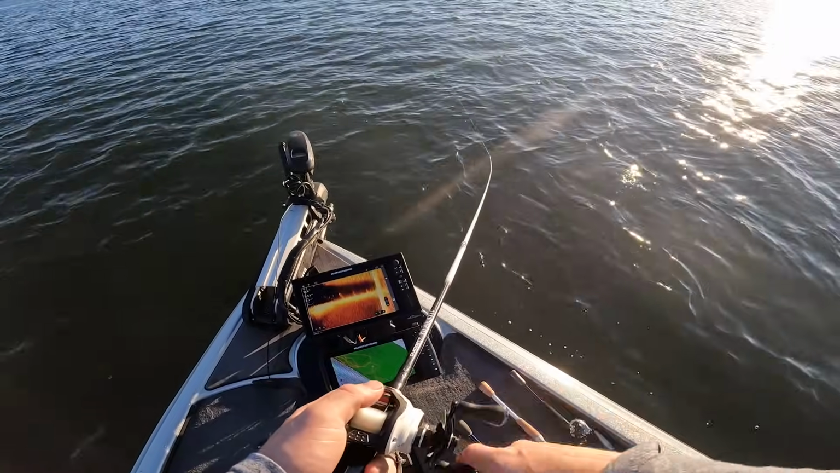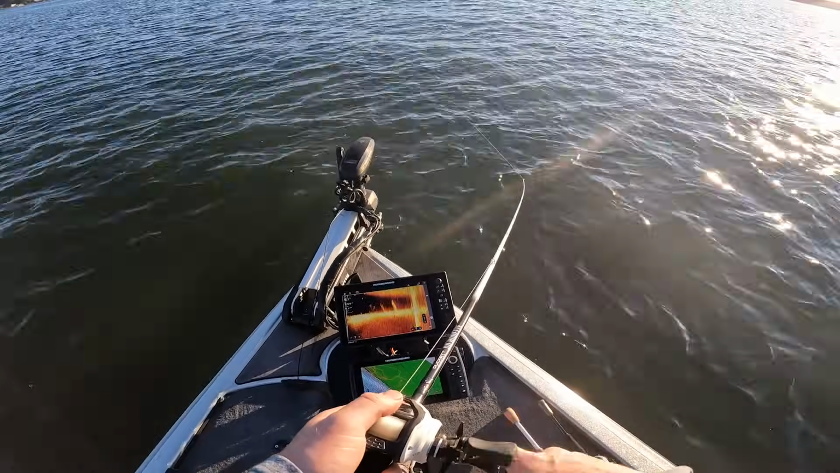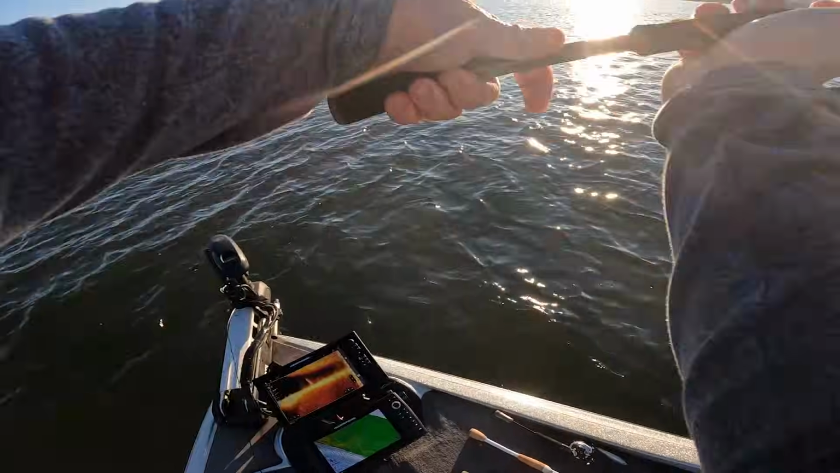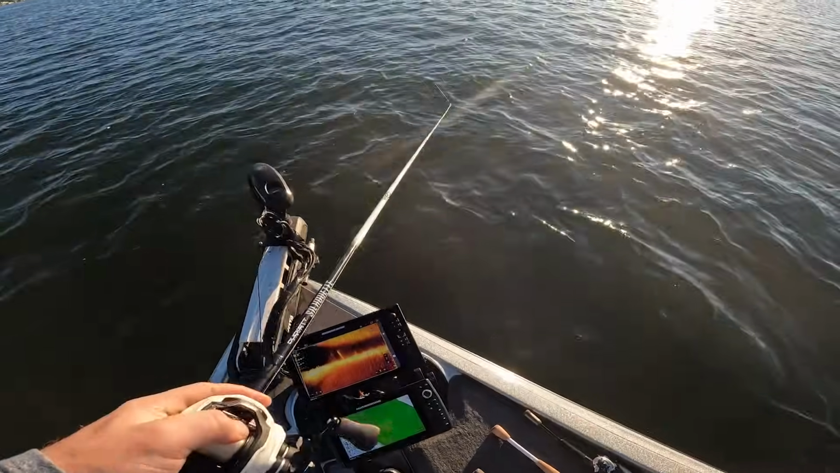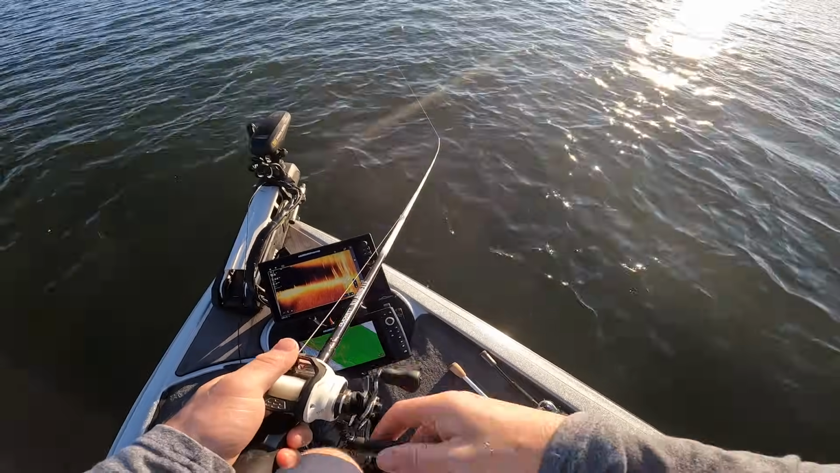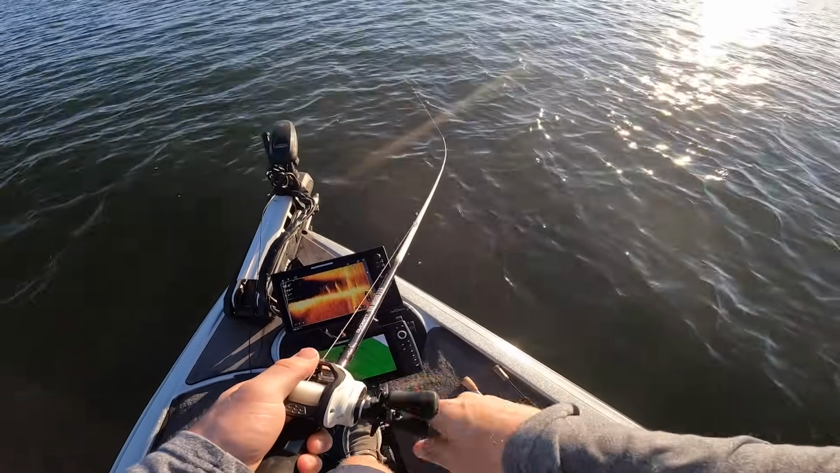And so, I saw some stuff moving on the bottom, saw some bait above it, so I was like, okay. I know I've been catching a bunch of bass here this year, so chances are that's a bass. And that's one of my favorite ways to use Livescope.